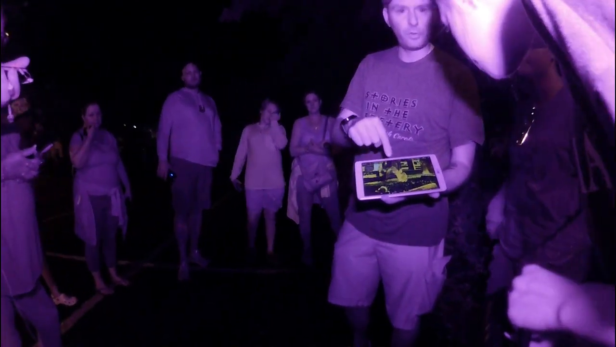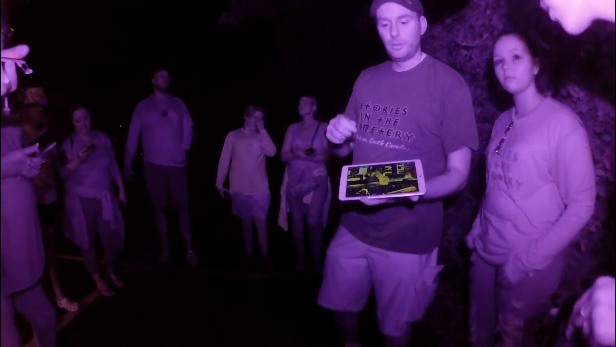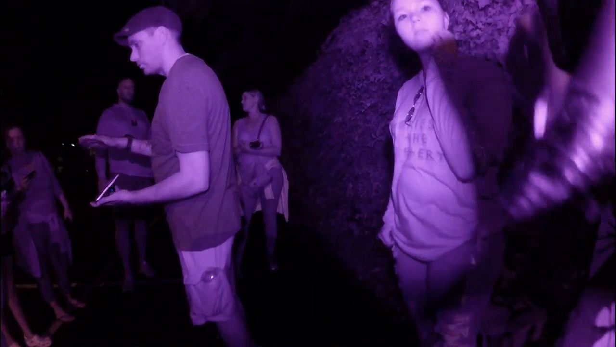So this is the full picture that the photographer took. The apparition is right here. She is praying over her own grave, and that is a baby basket next to her. Again, 1987 photograph. You could see where things got a little weird. You're looking at her shoulders and her back. She's praying over her own grave with the baby basket next to her. Where's she from? She would have been from Charleston since she's buried on that side.